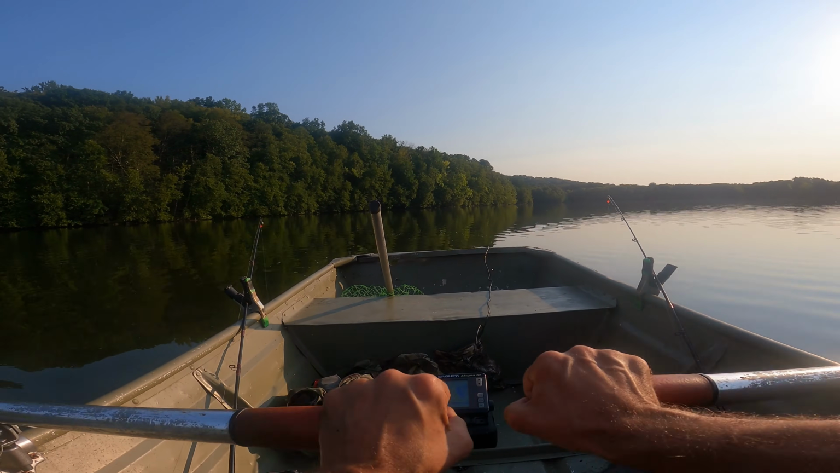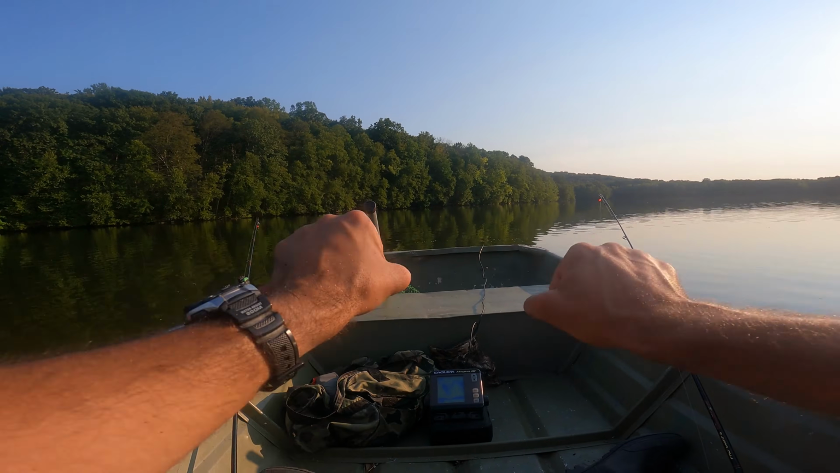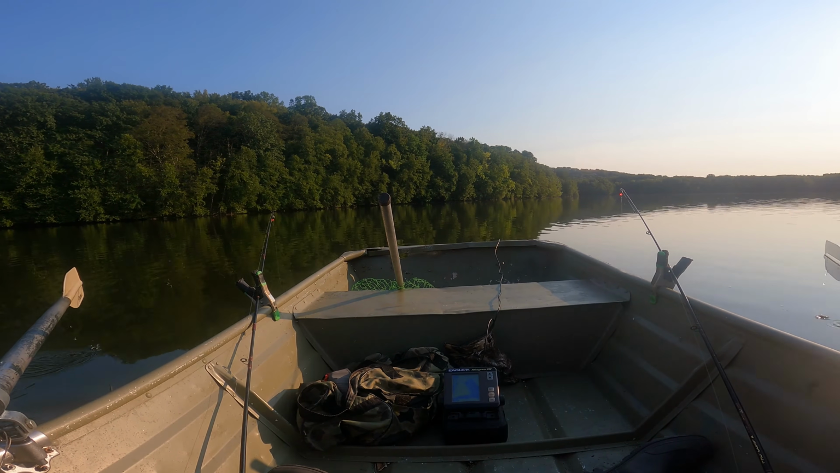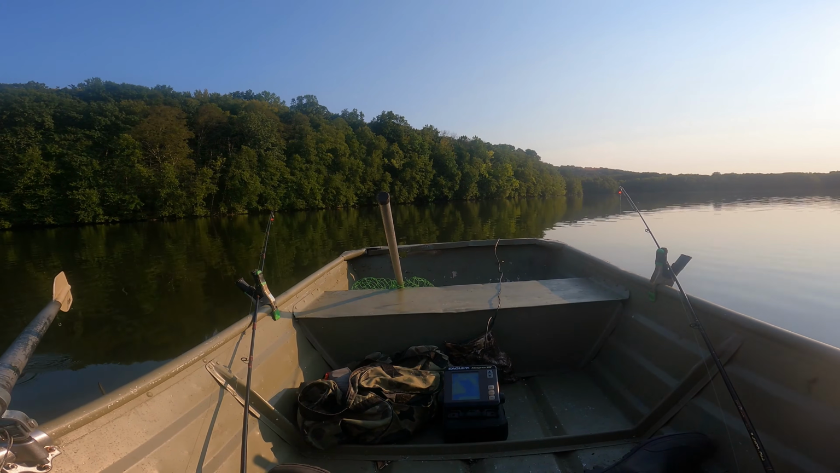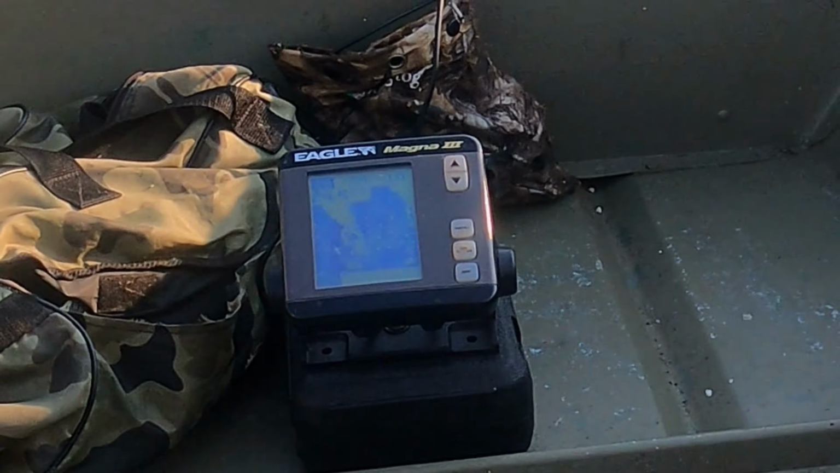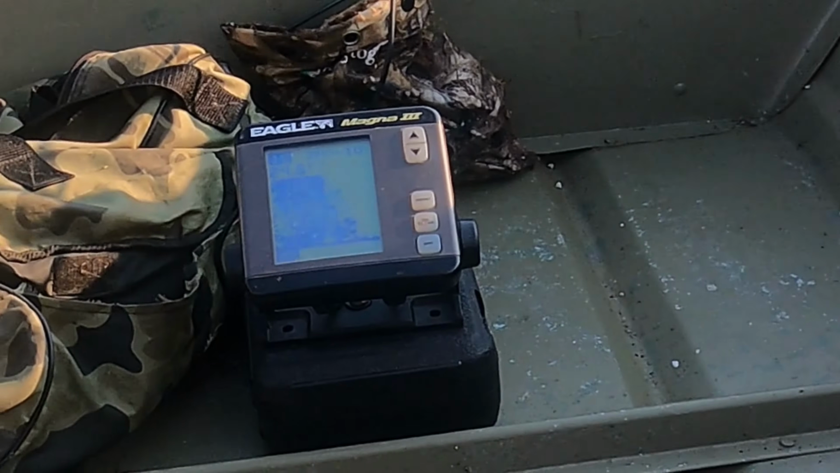What I was looking at on the finder. This is about where we were. Oh, that is interesting. And there's my structure that I was backing up into.